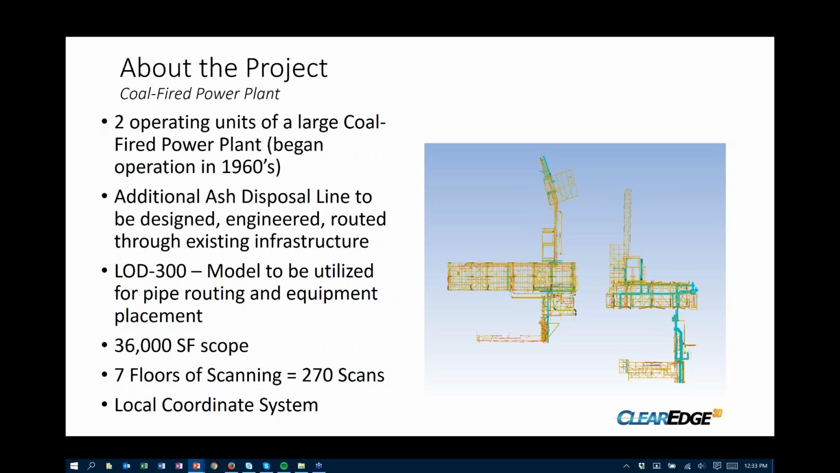We took the model to a level of detail of 300. The model was going to be utilized for pipe routing, equipment placement, and engineering, but we were on the front end of this for the scanning, so they found the model to be very useful for demolition bid packages that they needed to put out, which Ryan had touched on earlier, how they could really specifically detail the areas and the pieces of equipment and pipe that need to be removed and get specific bid estimates and reduce change orders on the front end on this project.